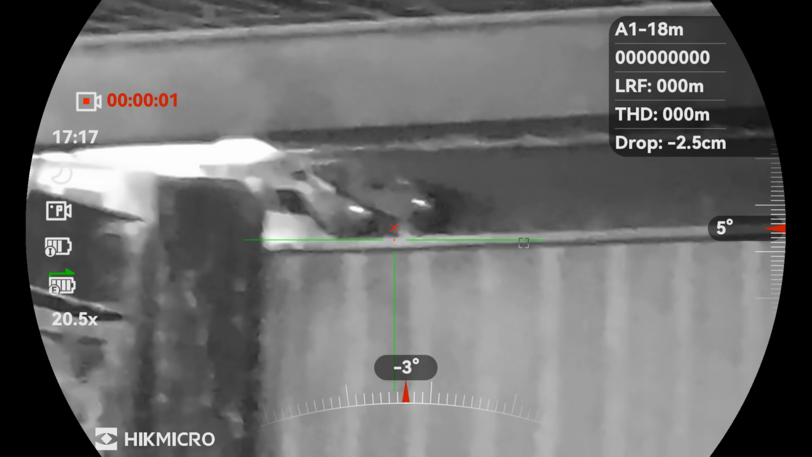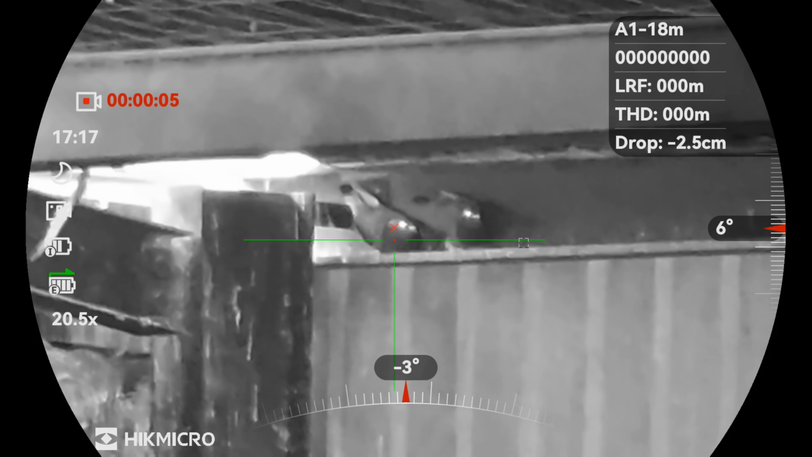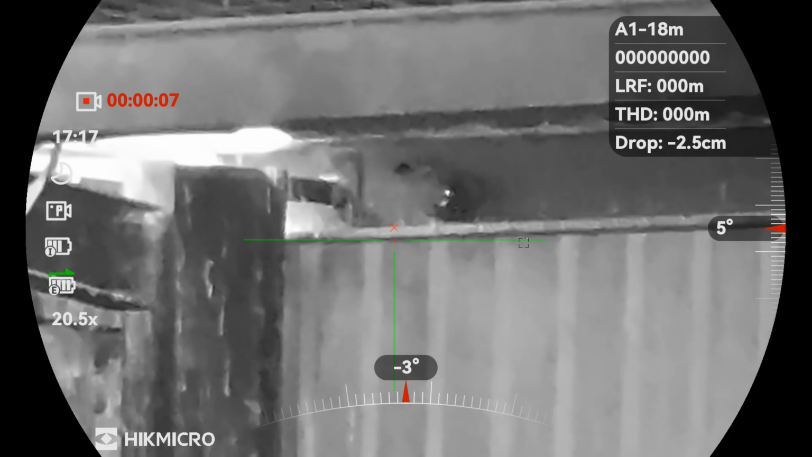By this stage I was very impressed by the scope, and these two birds at 49 metres sealed the deal, both of them with a headshot.